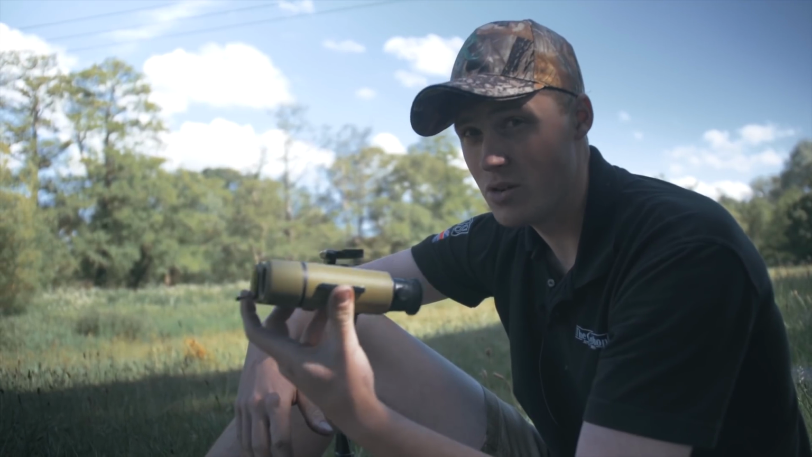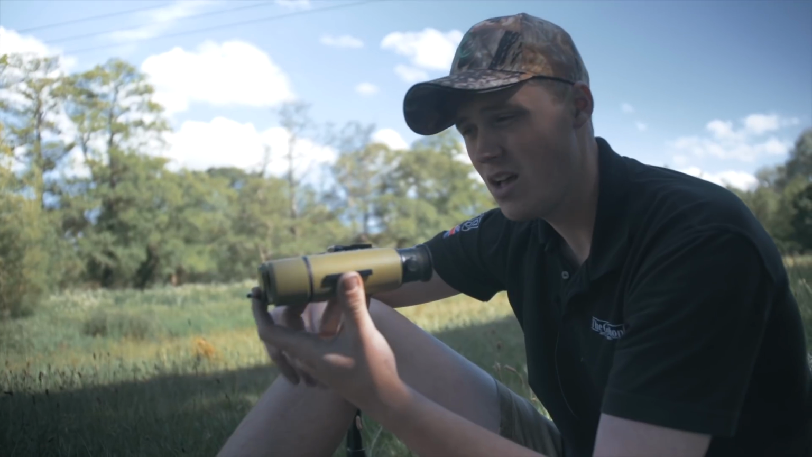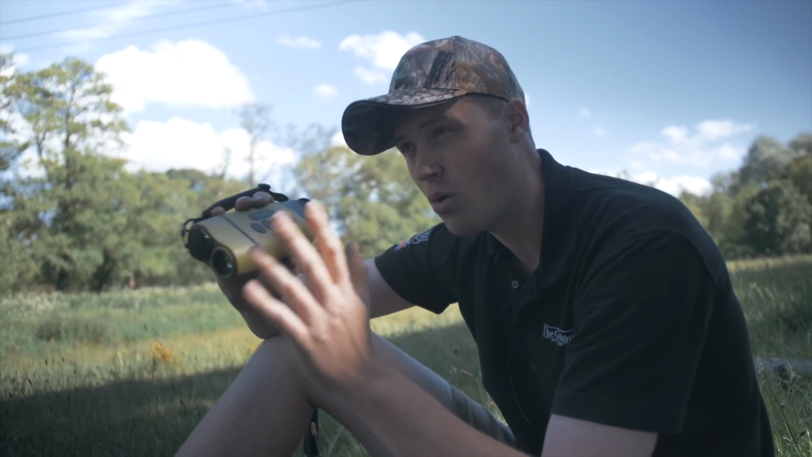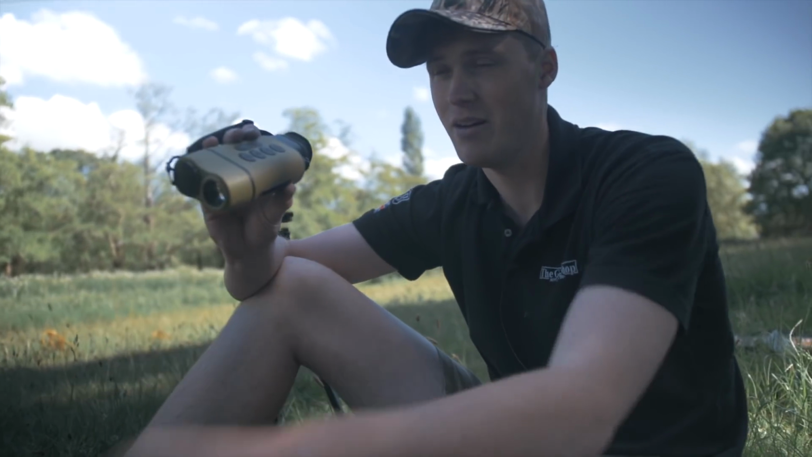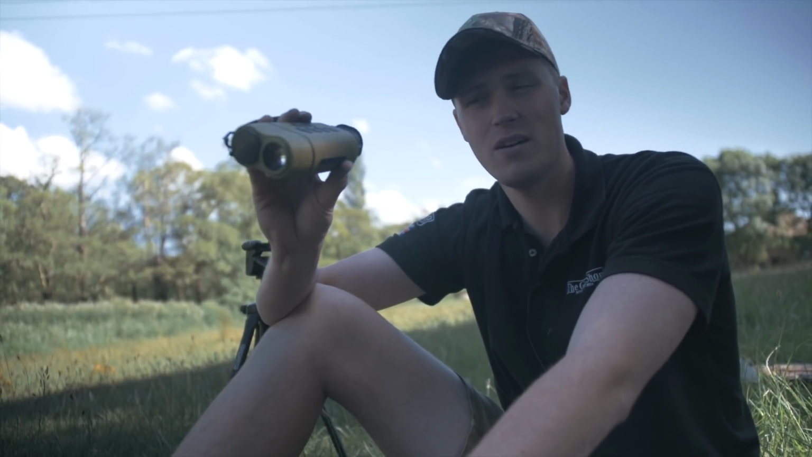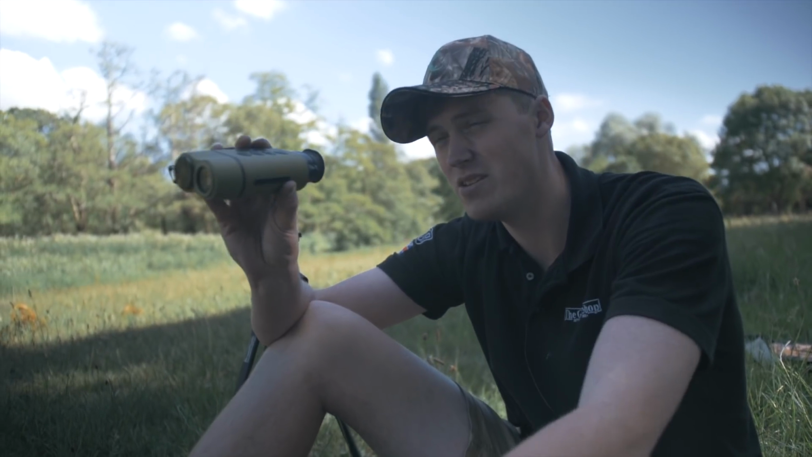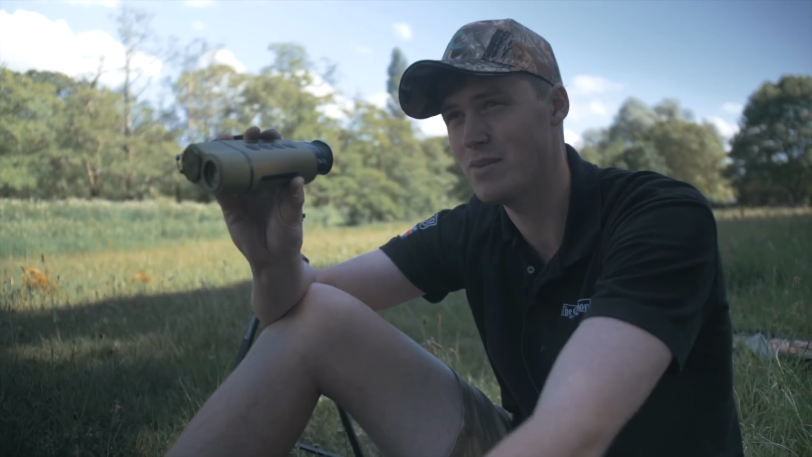Every bit as good as the XP38, apart from at super long ranges. I noticed that past the sort of 500 yard mark, and I've had them side by side, it didn't quite have the same hitting power. And I say hitting power because it's not really spotting at that range. Even with the XQ38, yes, you get a hint of something. Does that make any sense? You get a hint of heat and you go, oh, there's something there.